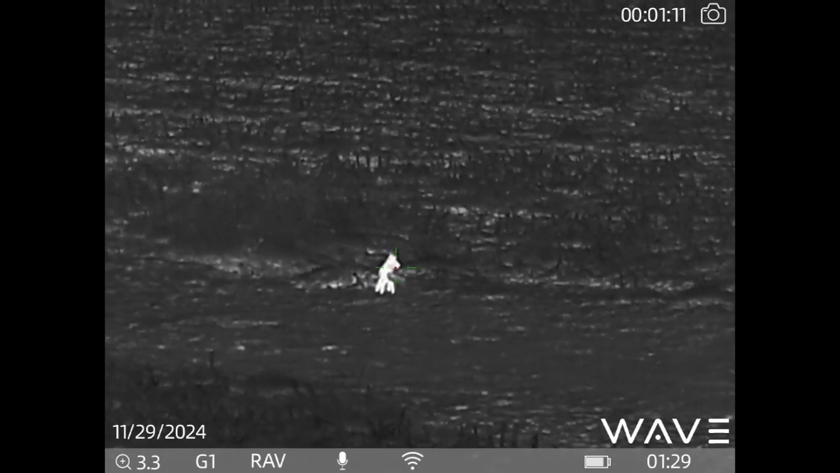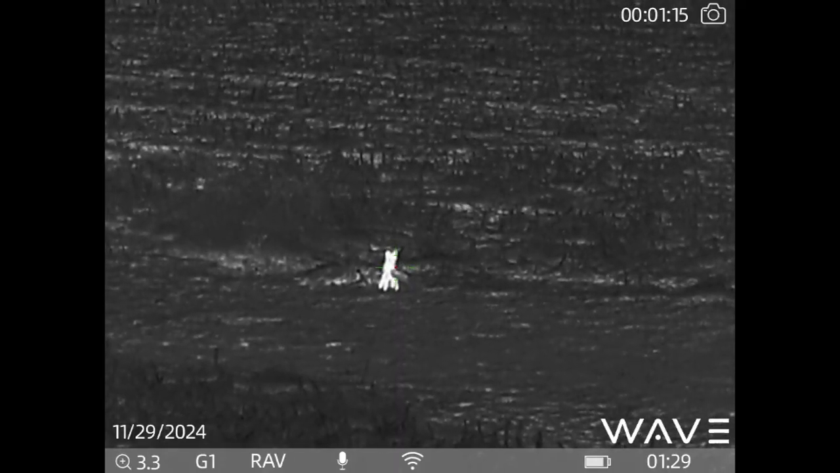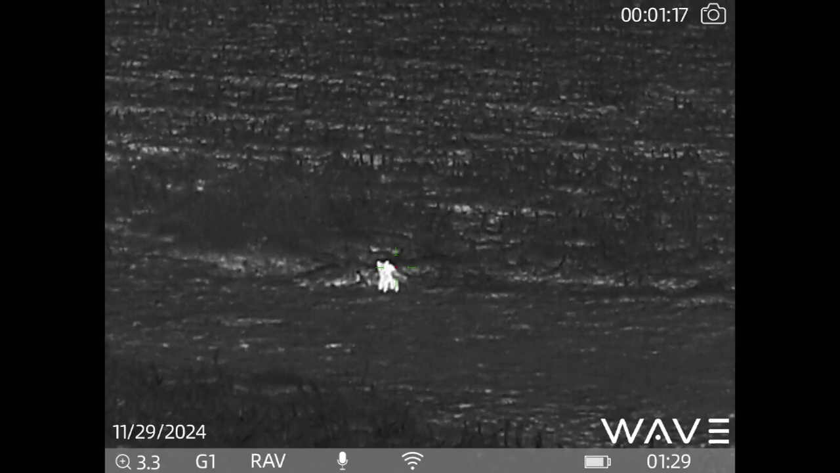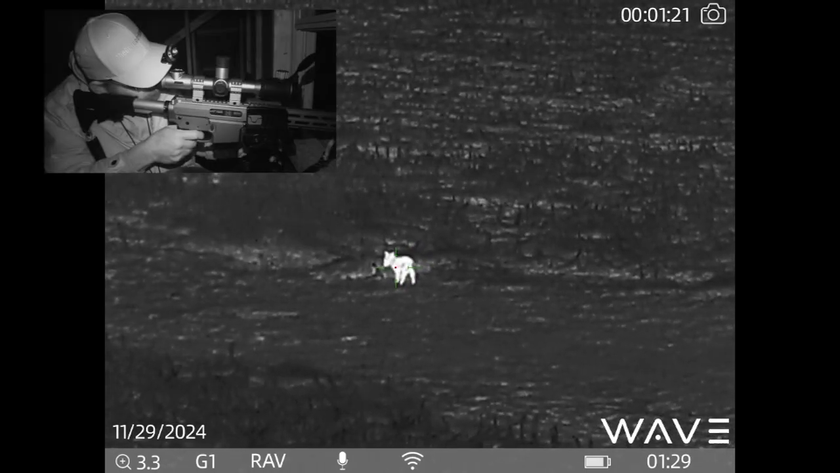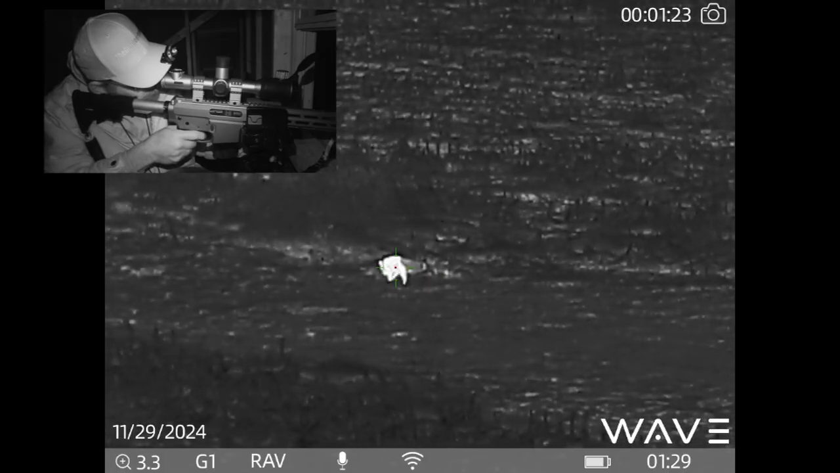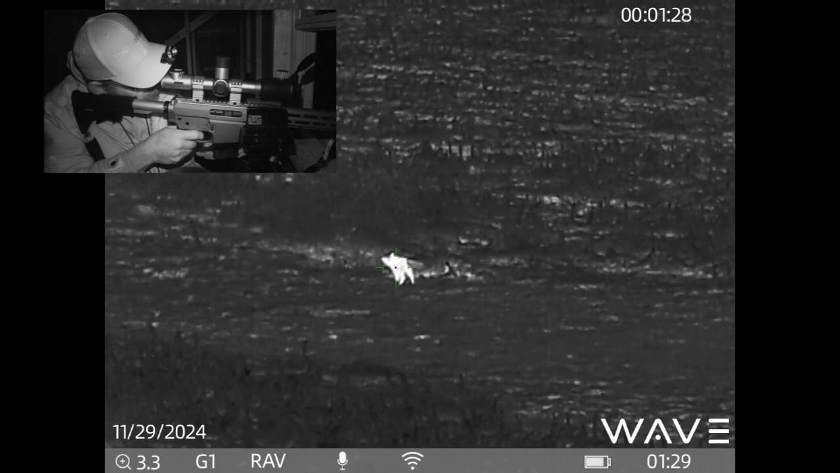Now as we take a look at the screen here, you'll see the upper right hand corner. The counter shows that I'm recording and how long I've been recording. Below that you see the logo. Below the logo is the time of day. In the left hand corner you see the date. Below the date you see the magnification level.